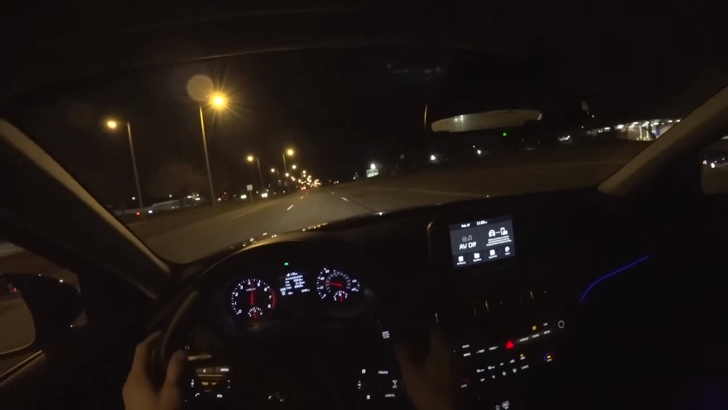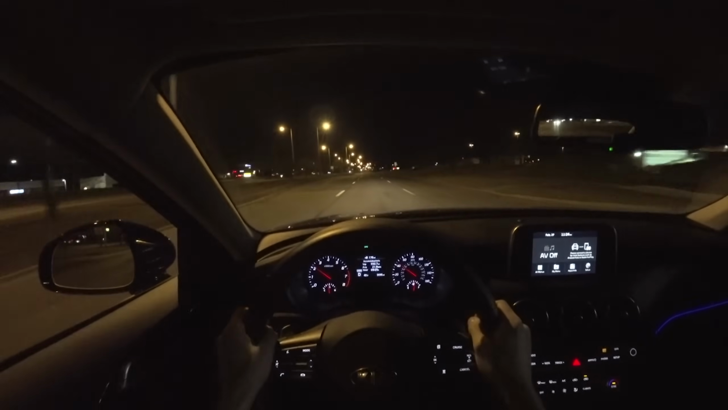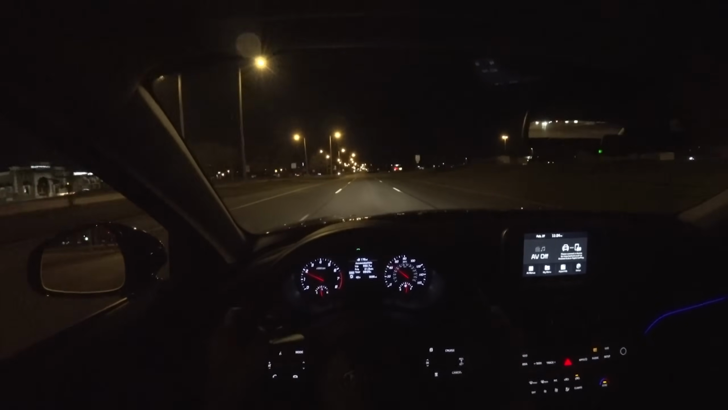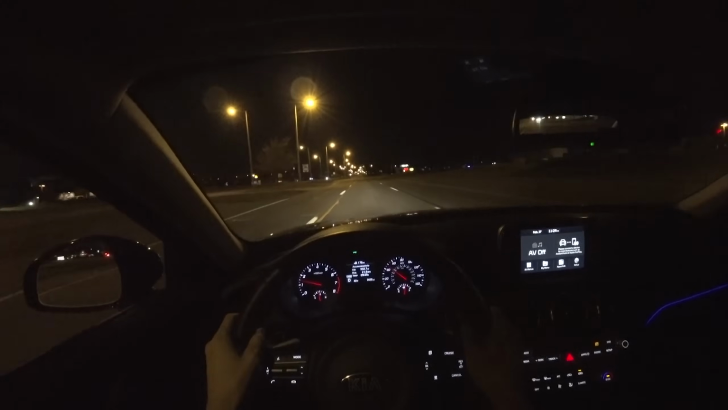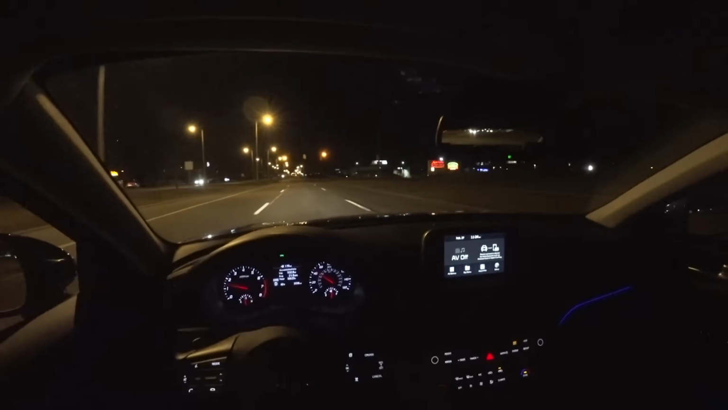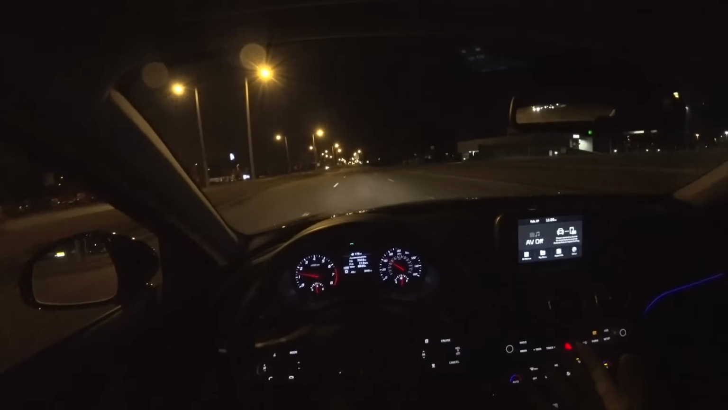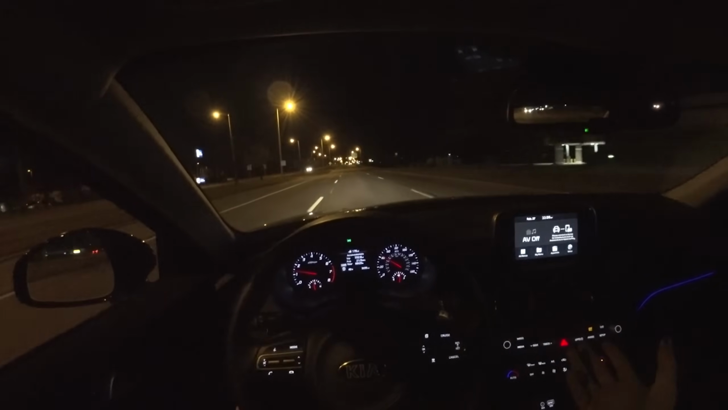This is definitely just another level for Kia in terms of feel and premium quality. I love the design in here. I love all the tactile touch points, the way the buttons work. The infotainment, the ergonomics are fantastic.